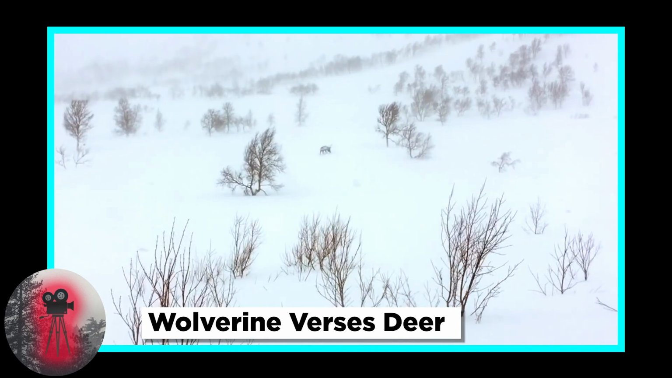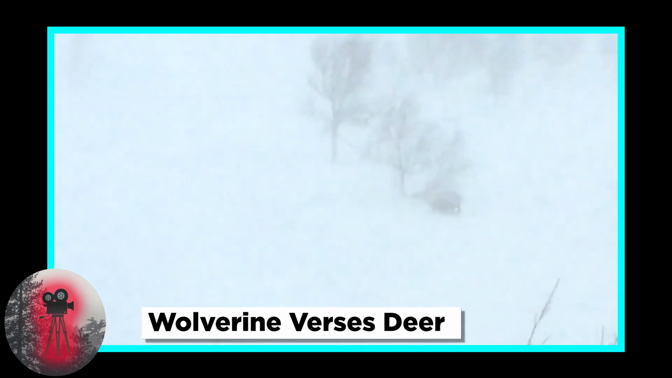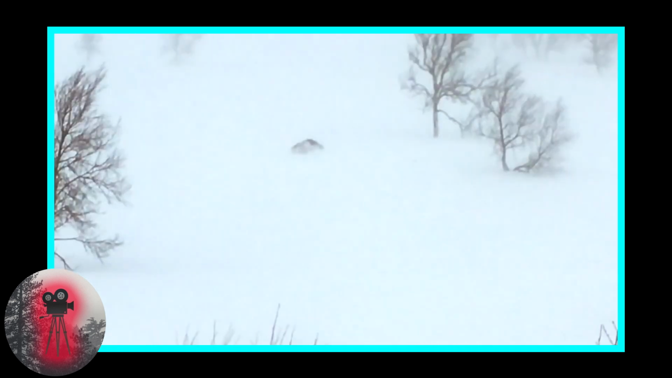Wolverine versus deer. This is an incredible video taken in the dead of winter, and it is probably one of the most unusual fights I've ever seen. It's pretty easy to make out the big buck, but the thing attacking it is a wolverine. Look at that wolverine jump and latch onto the deer. I mean, it's incredible. You can see the deer trying to shake him off, using his hooves to pry him down. I'm blown away by the aggression of this wolverine. Yeah, I've seen the movies, but this guy is on another level.